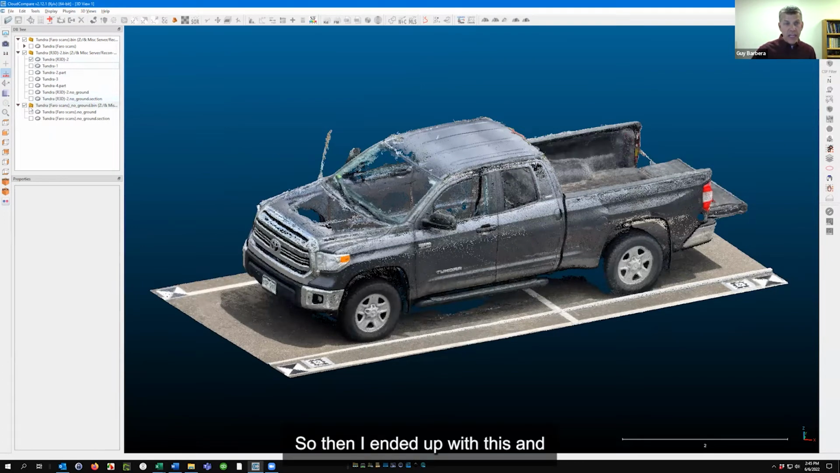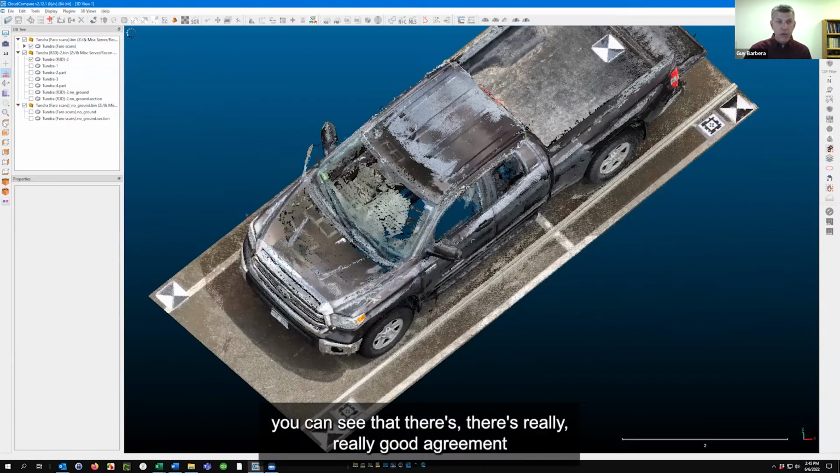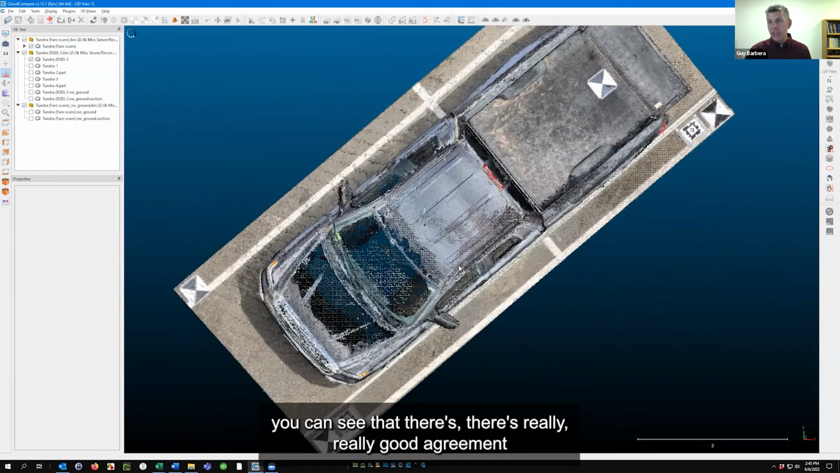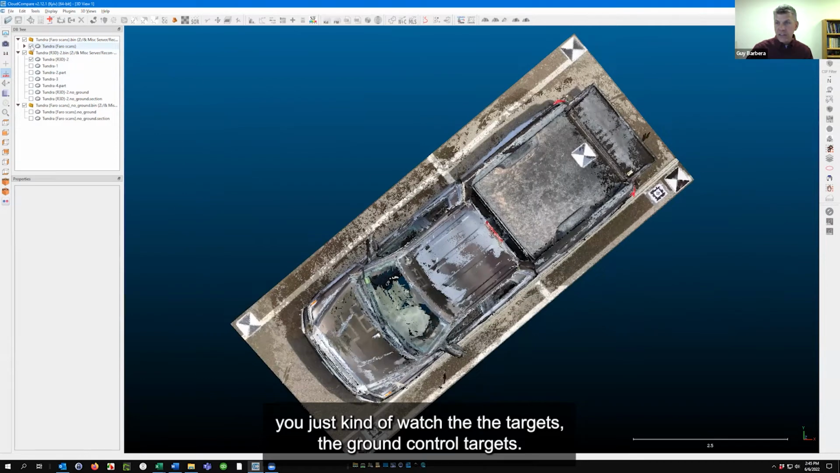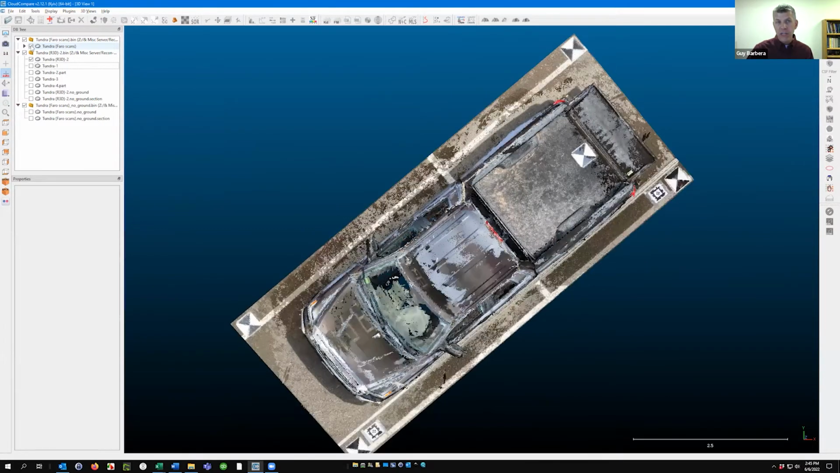So then I ended up with this and the Faro scans, and just straight up, you can see that there's really good agreement. If I turn these on and off, you just watch the ground control targets. They don't move hardly at all. You're picking up slightly different pieces of them, but the center points don't move at all.